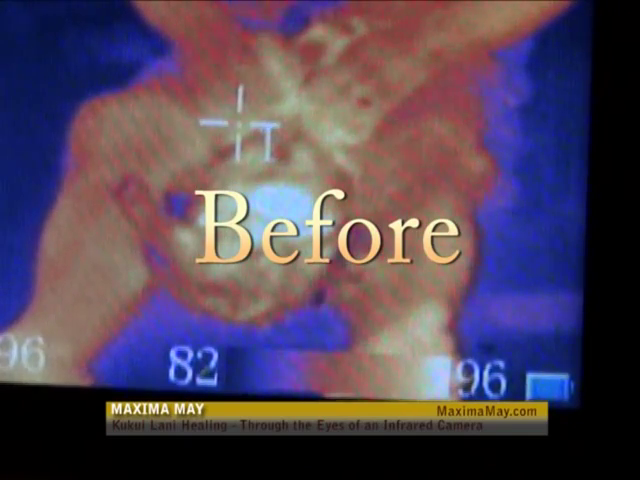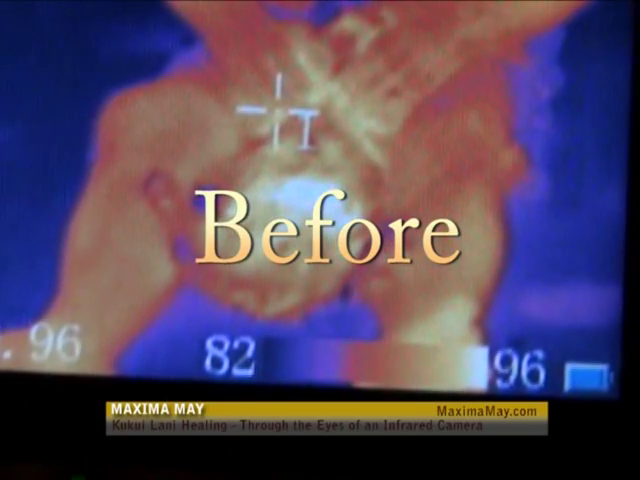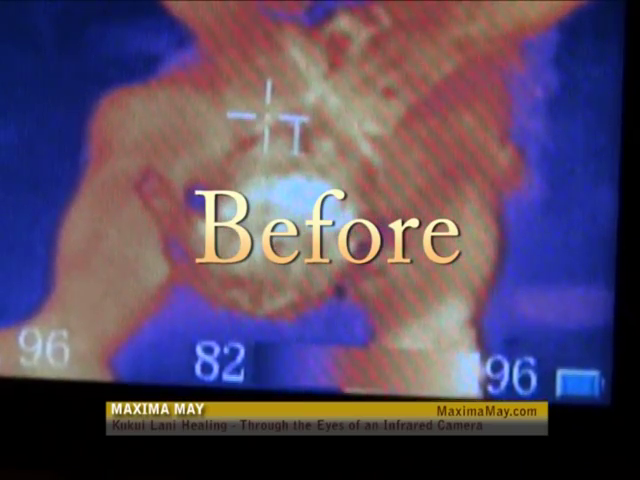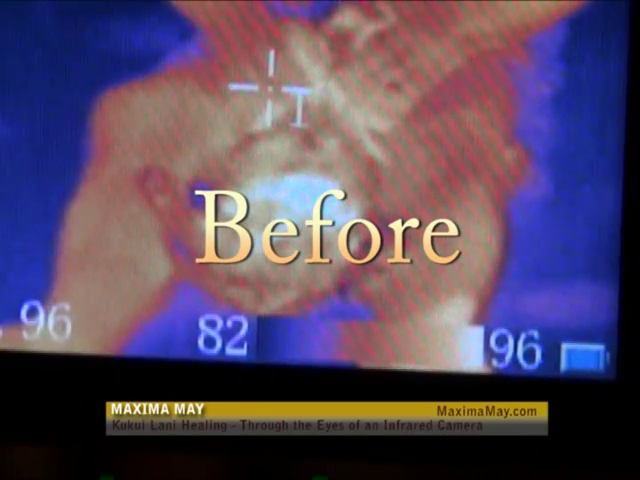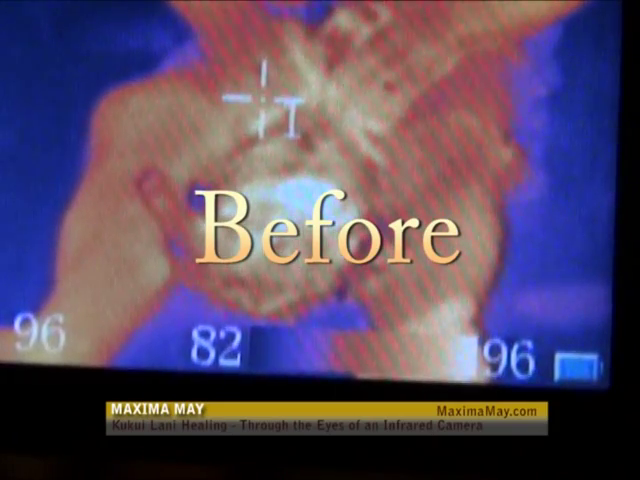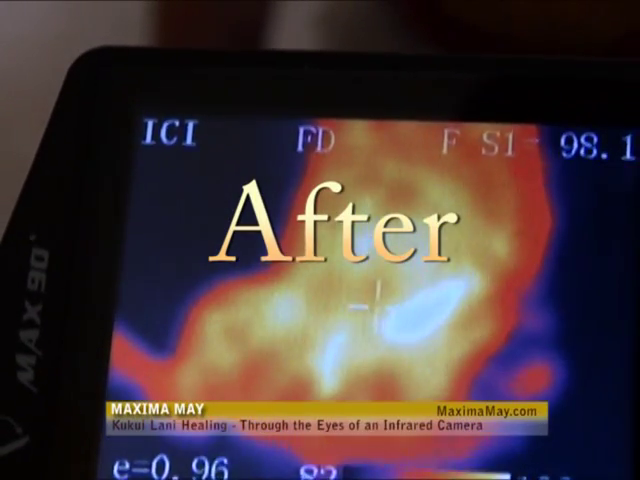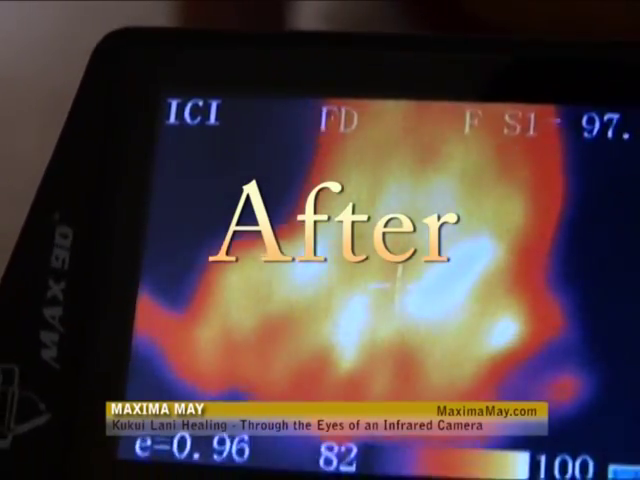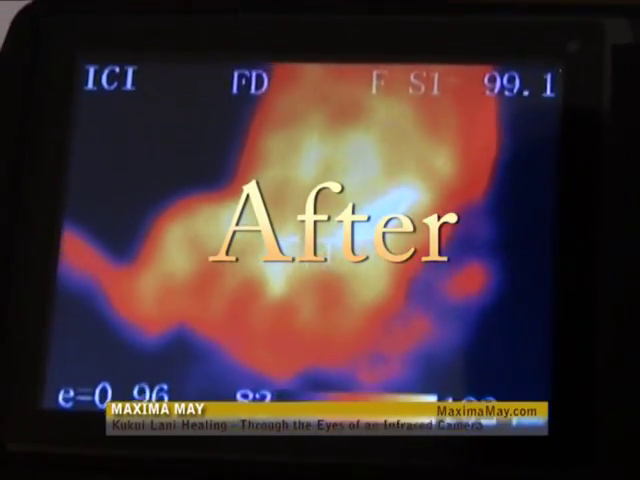Here is a before and after shot of a dog which had problems with his intestines and actually having gurgling sounds in his abdominal area. And then the after shot showing there's not as much energy after the healing, and actually the dog had a noticeable change and looked better and was feeling better, and was showing much more happiness in running around.